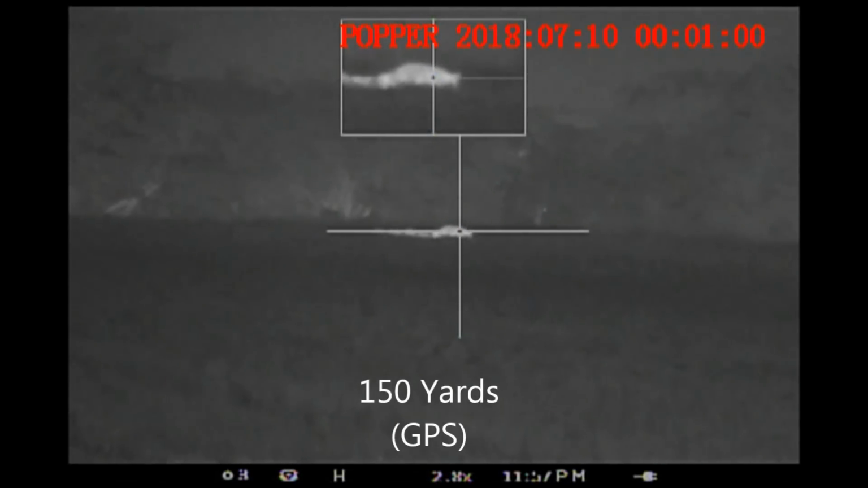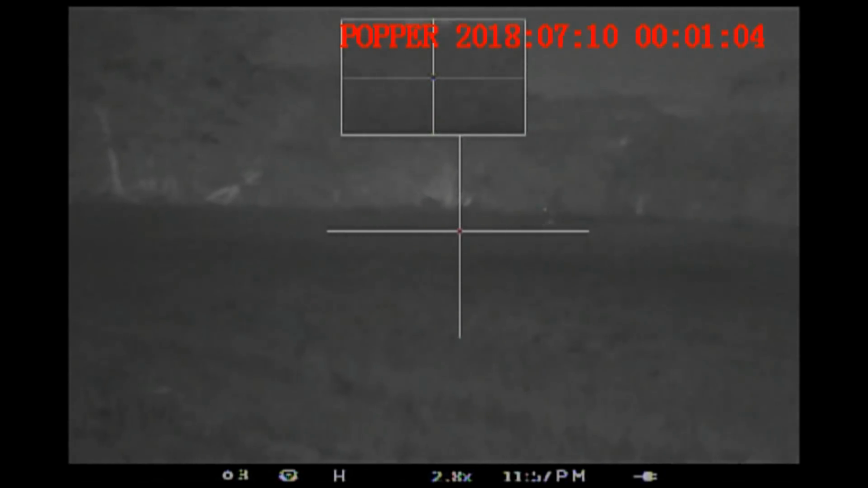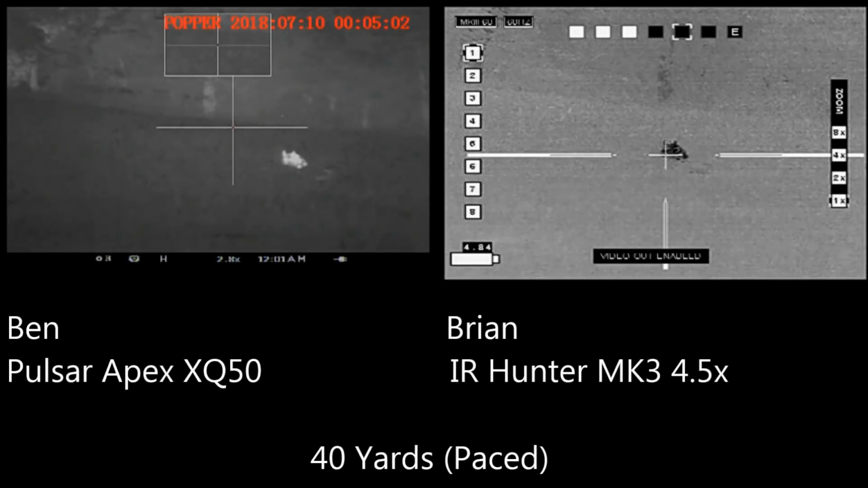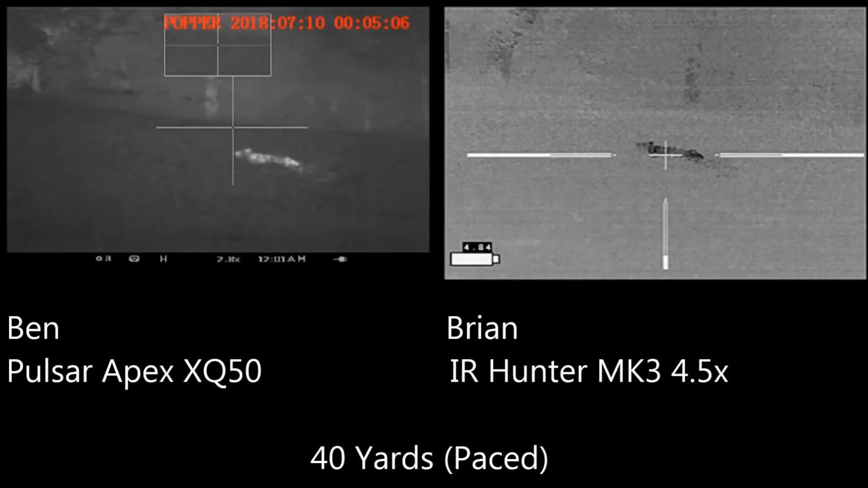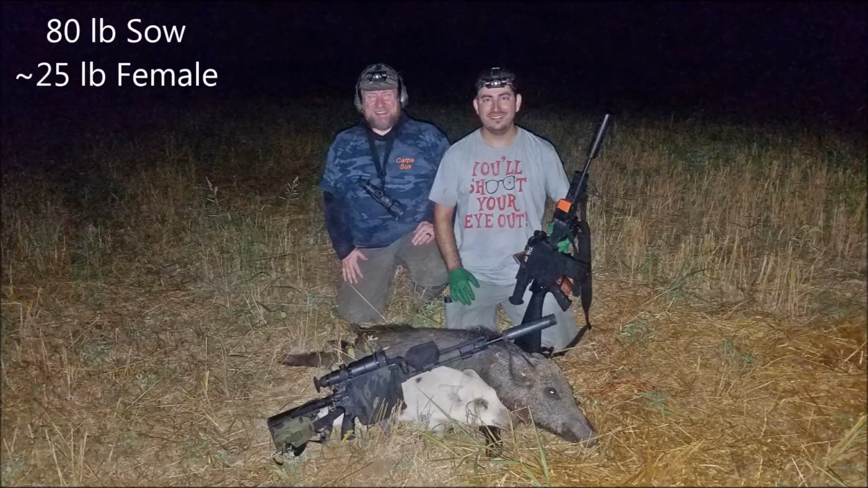3, 2, 1. Ben drops this hog and I apparently missed my piglet. I'm on the sow. And I picked up one on the run here. Ben's hog had been shot through the heart and dropped in place. Yep. My hog stood up as we approached, and so here I finish it off. We ended up with an 80-pound sow for Ben and a small 25-pound female for me.